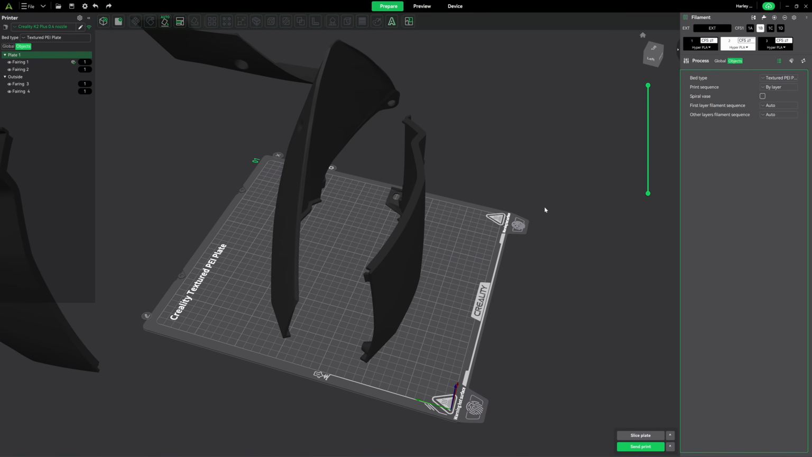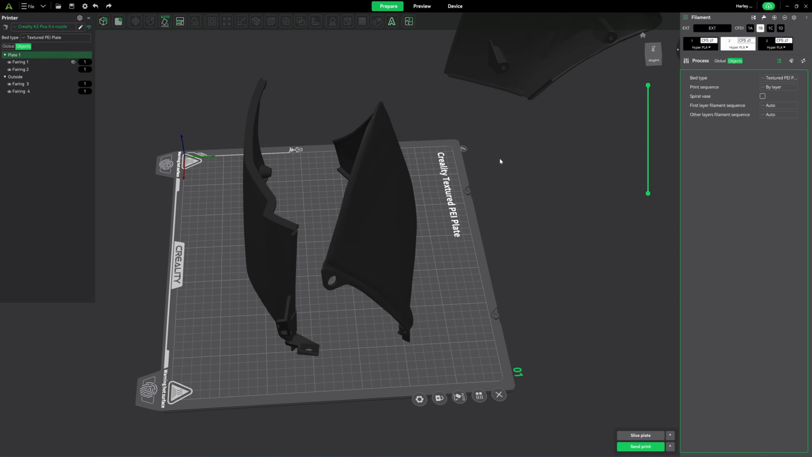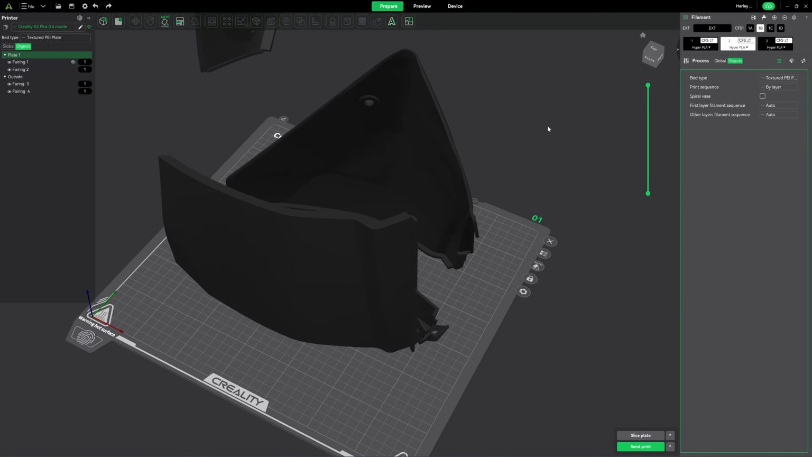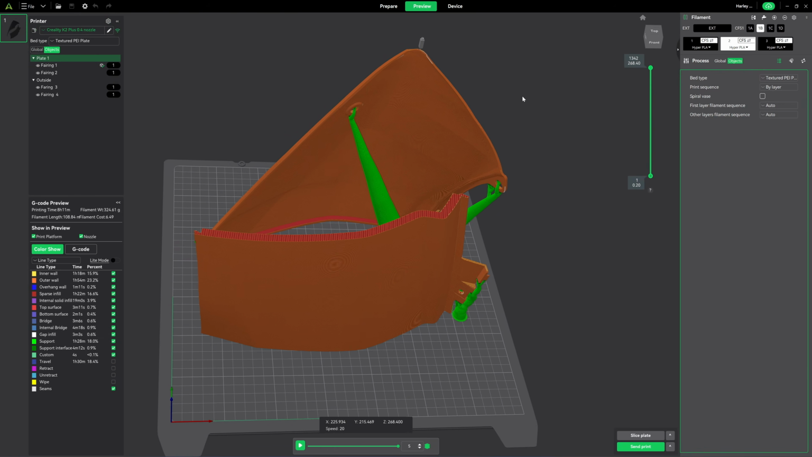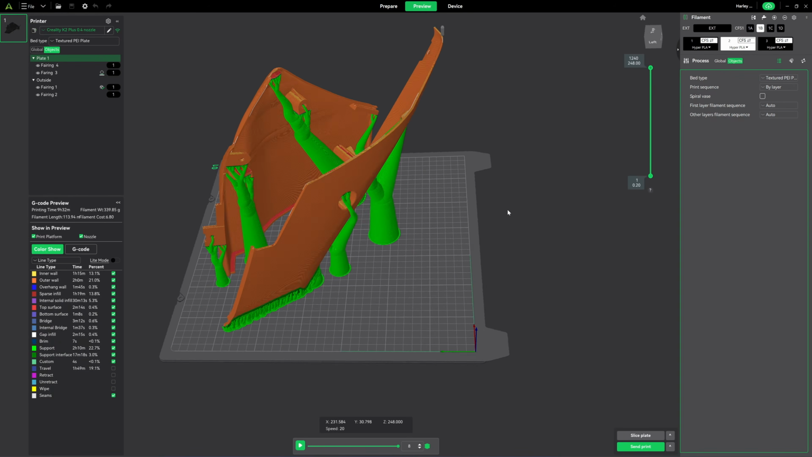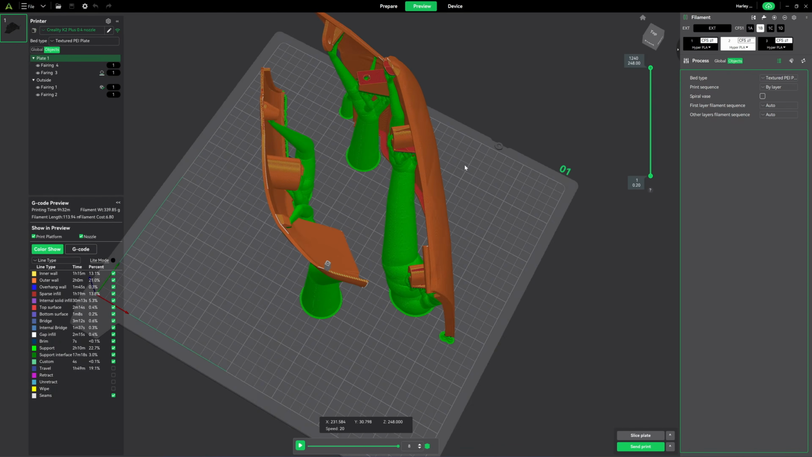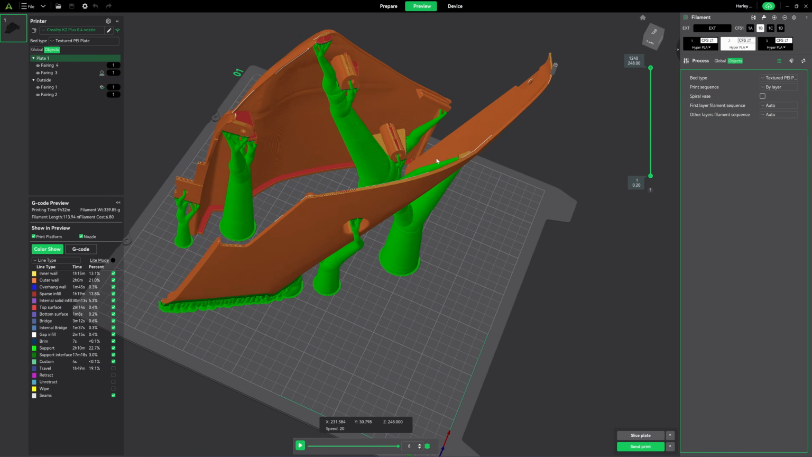Okay, here's part number 1 and number 2. For this demonstration, I will use PLA for printing. These first 2 parts will take about 8 hours to print. Okay, here's part number 3 and number 4. So I use almost the printing volume of my printer, 35 centimeters.